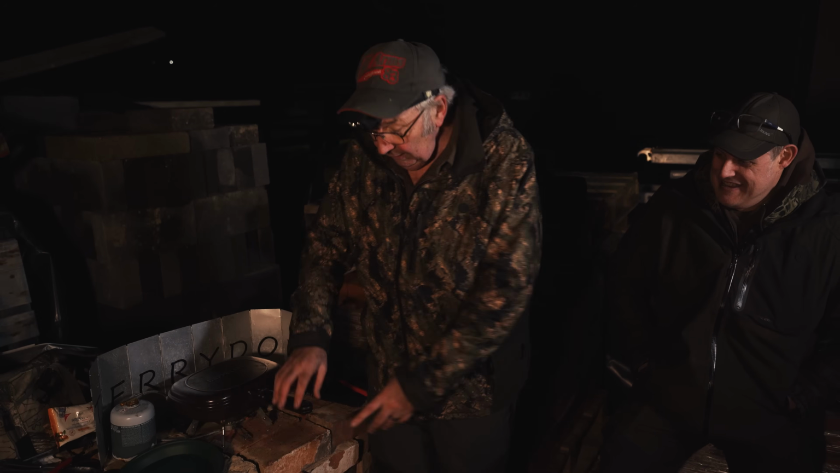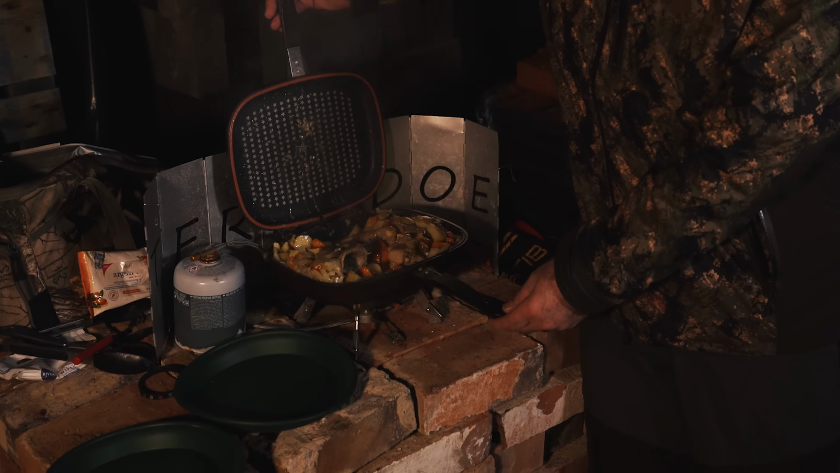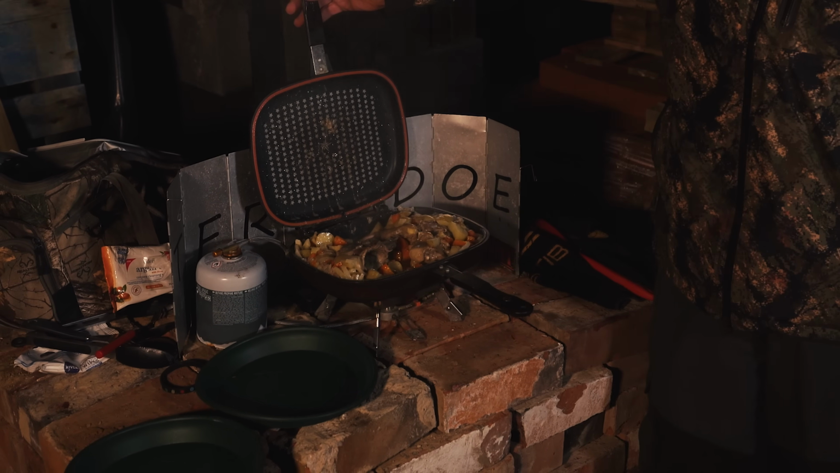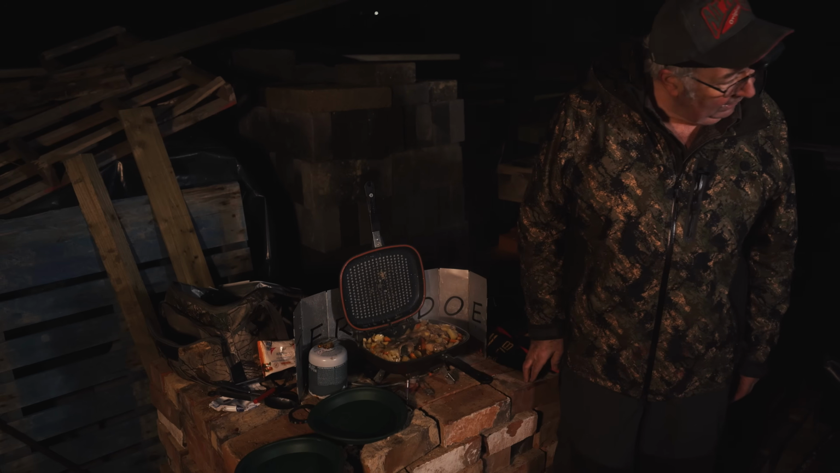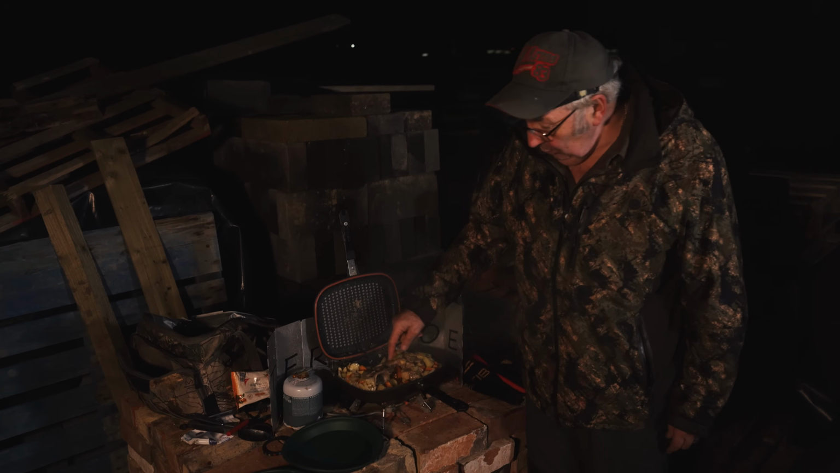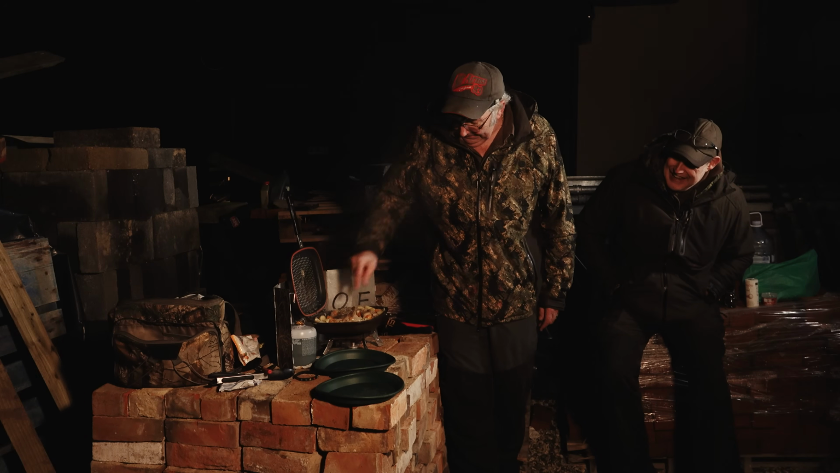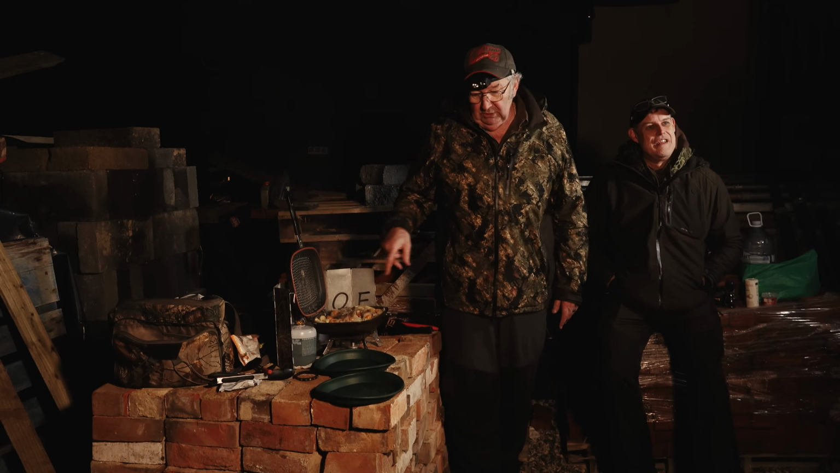Now, what we're going to do is get ready, eyes down, look in. Ta-da! Oh, look at all that lot. I reckon we can eat a bowl of that, don't you? I reckon so, mate. I'm starving. Yeah, it's absolutely brilliant. I'm going to gnaw that bit. There's all legs and all the veggies all done. Right, we're going to get stuck into this.